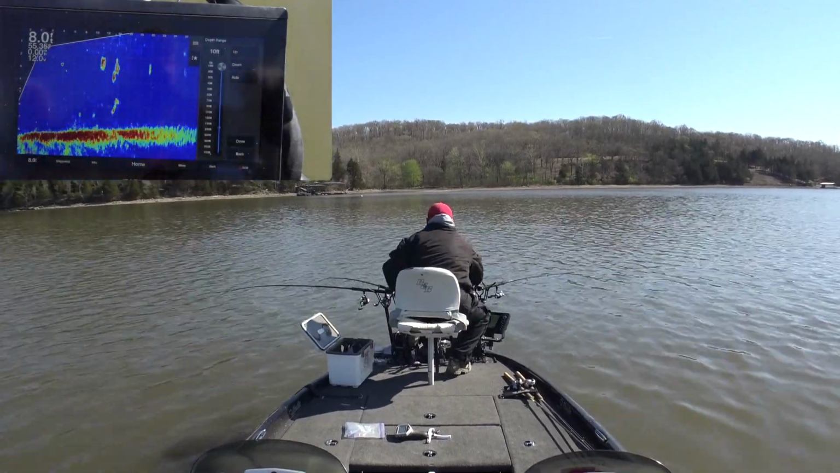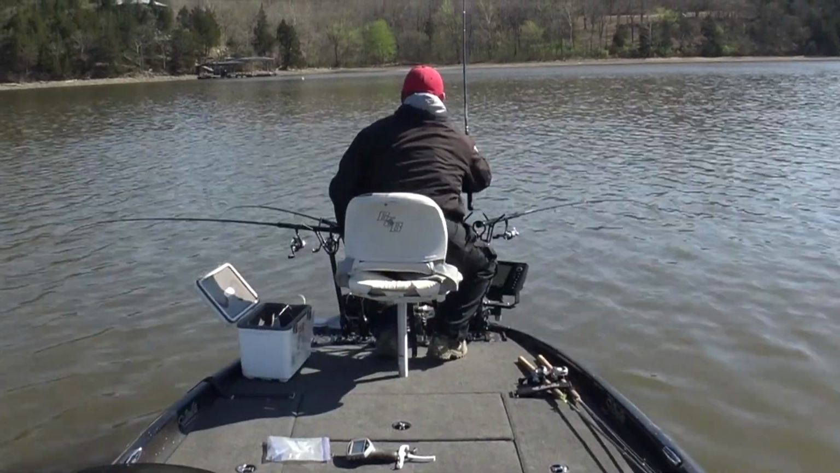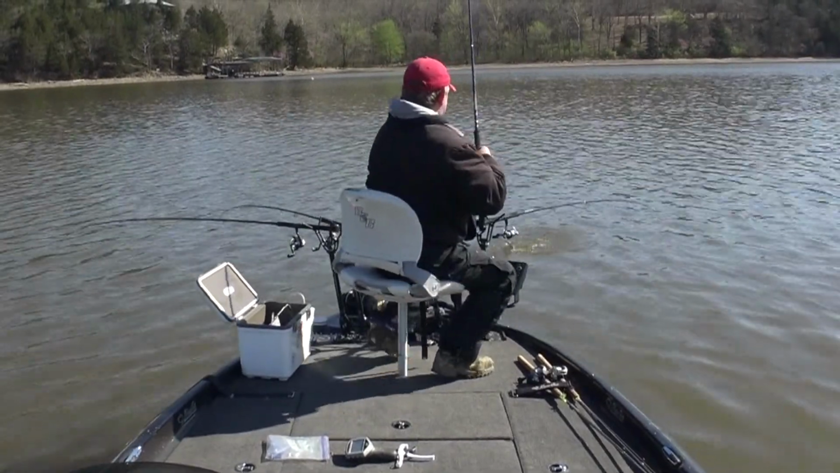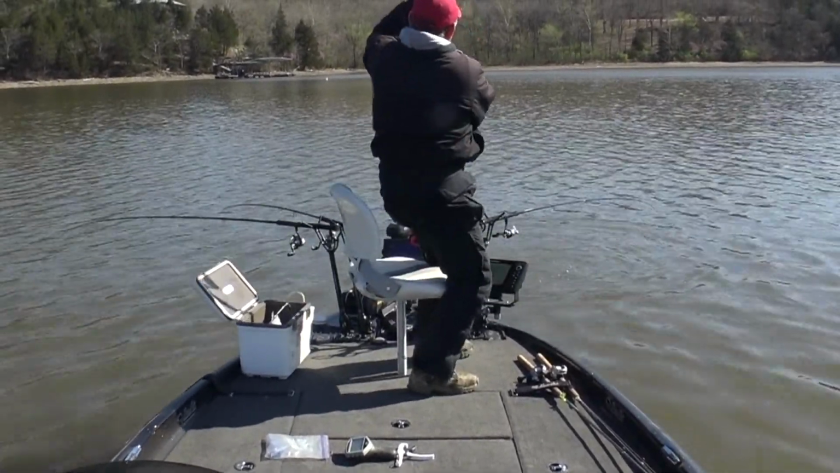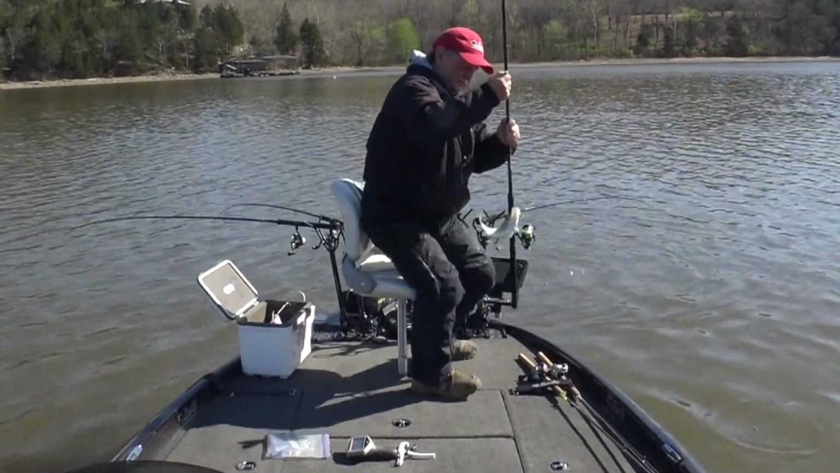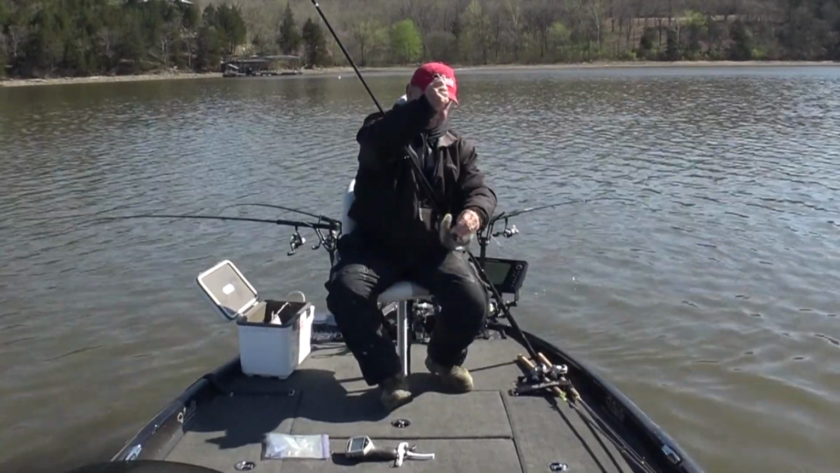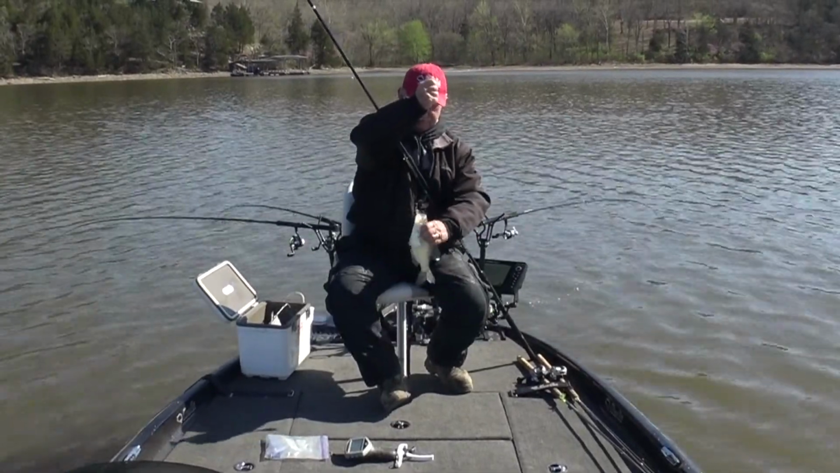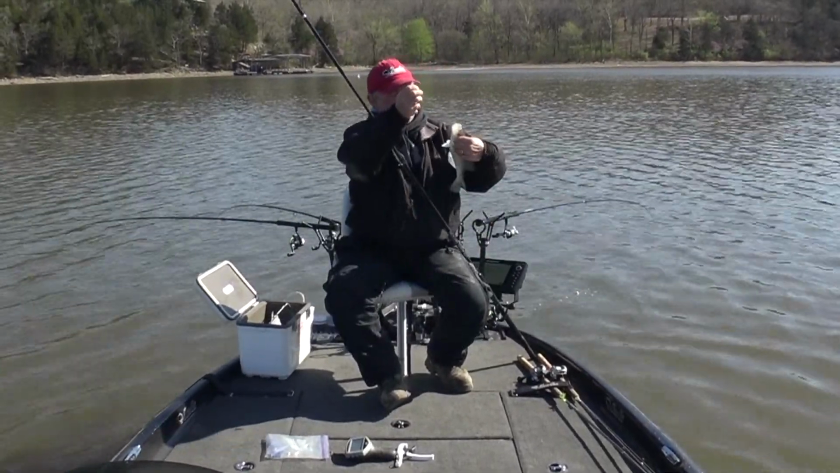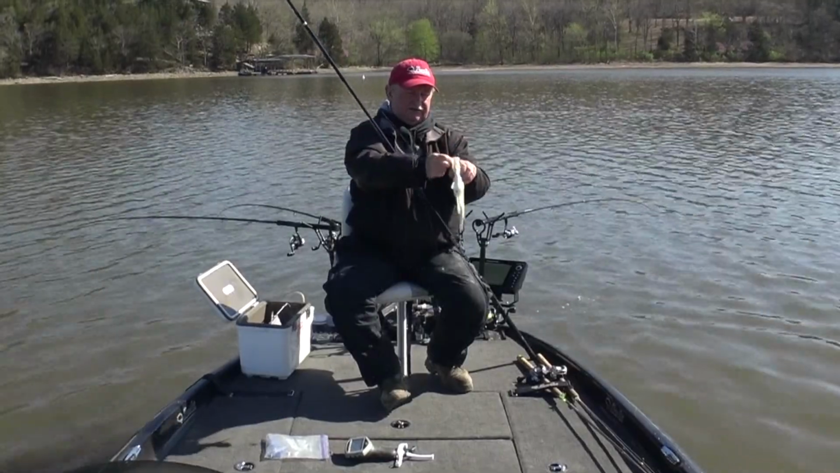I got one on this rock here. Yep. Oh, that feels like a better fish. Nope. Another 10-incher. Good eater, but boy, they are feeding their bellies. How fat that belly is, if you can see it. He is fat.